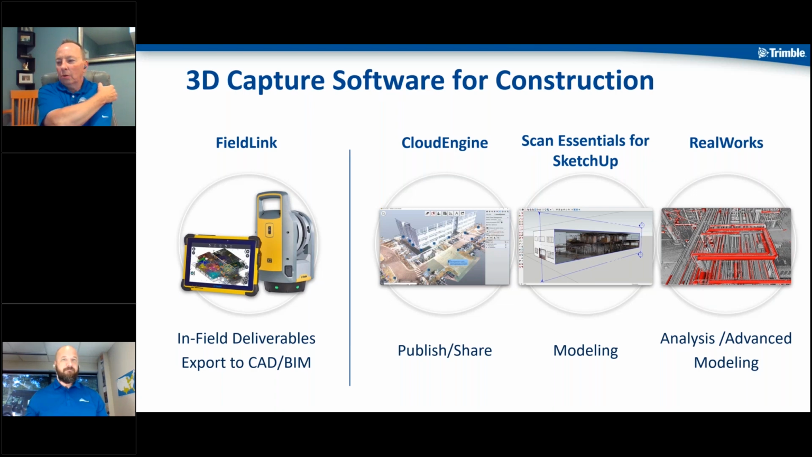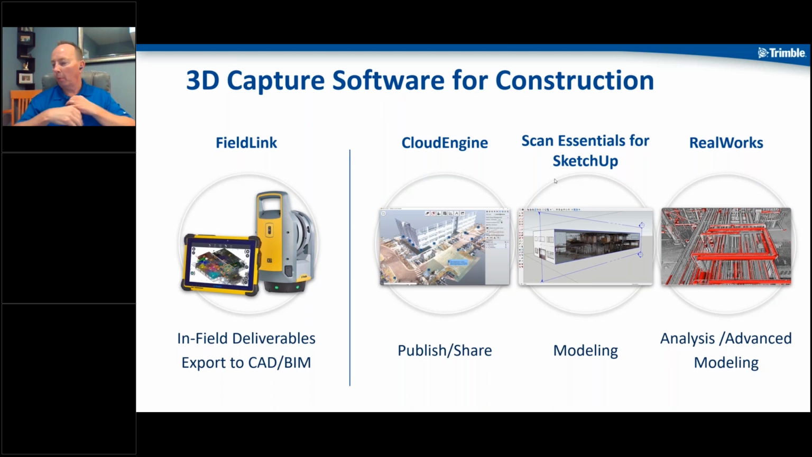Yes, thank you, Corey. So Corey's already mentioned scanning and some of the hardware and point clouds.